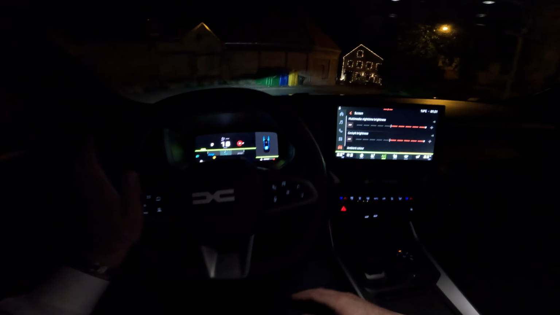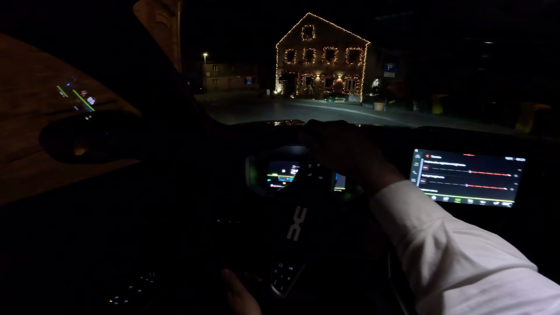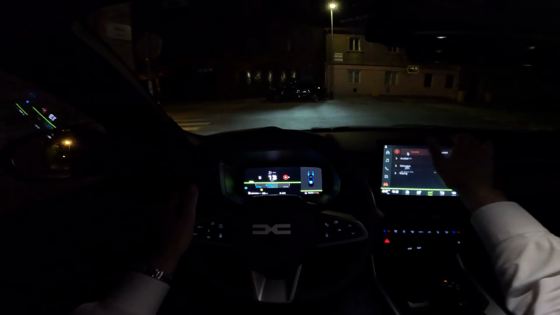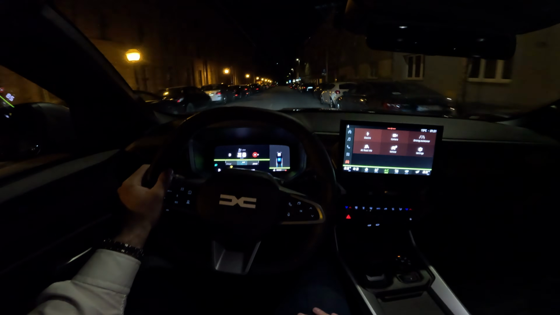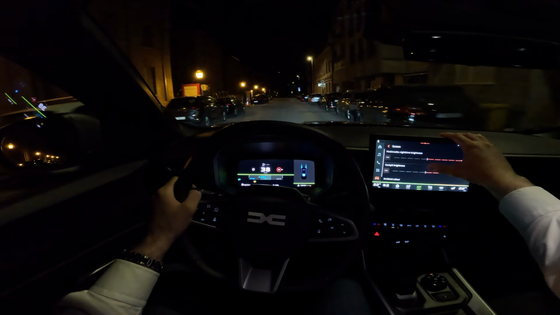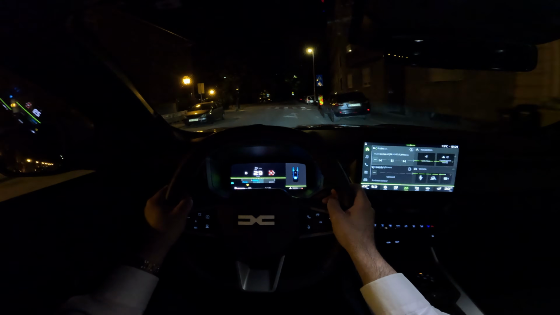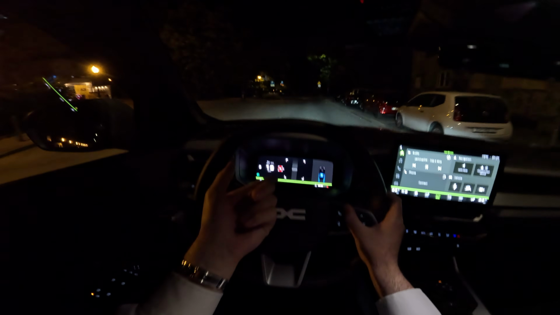and when you're driving with just electric power, you have this EV lettering on the digital cockpit. Also change what you see here in front of you.